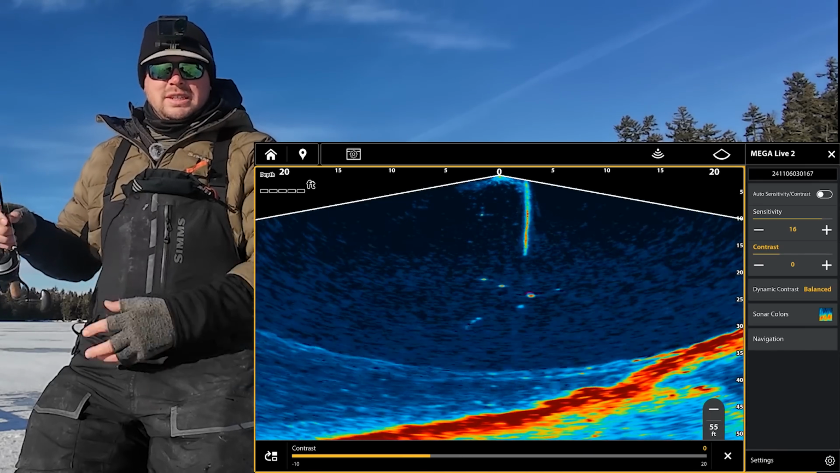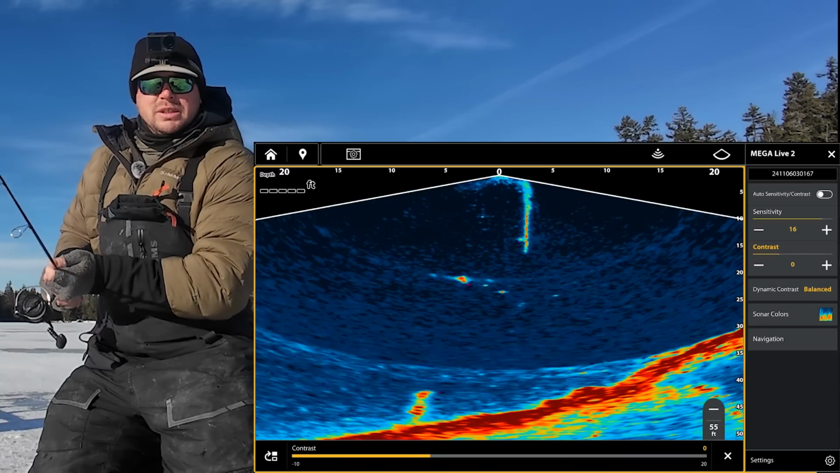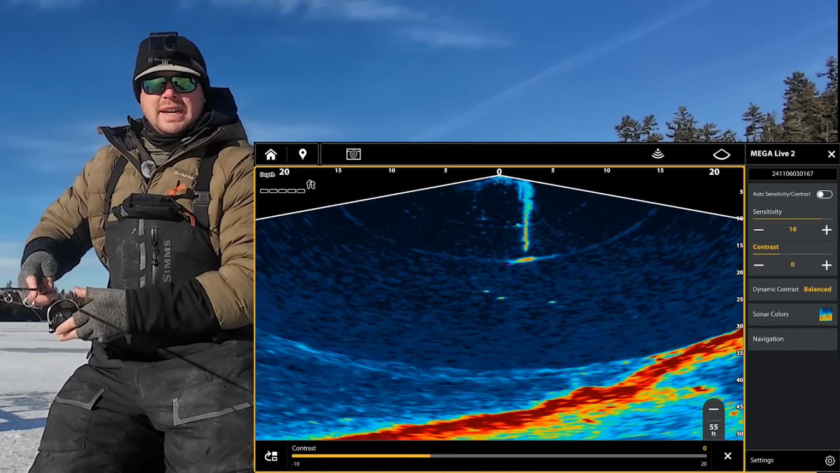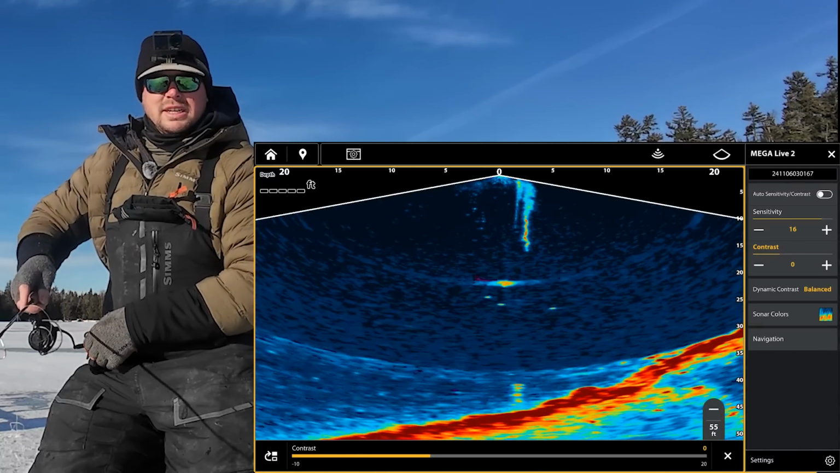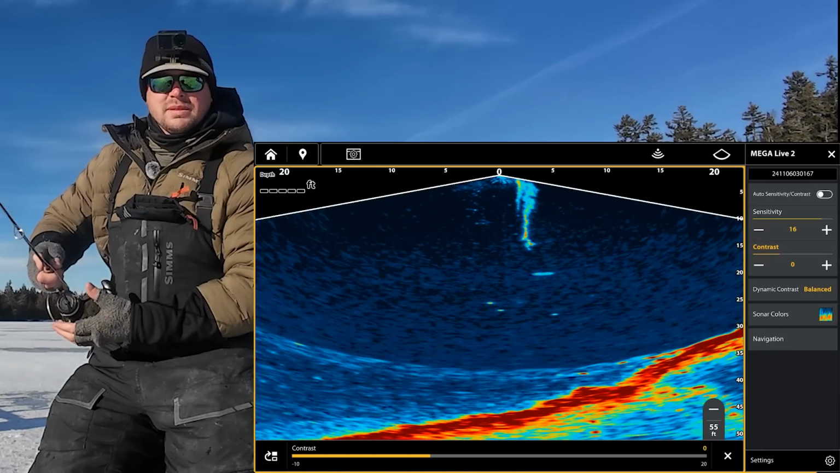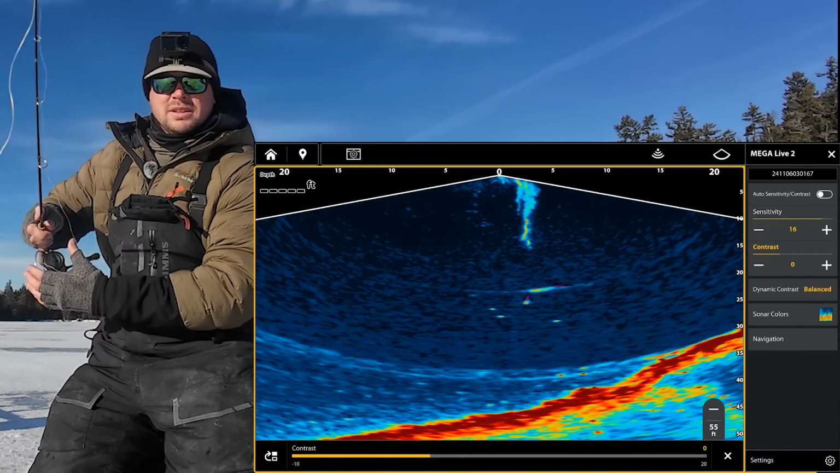You don't get that real nice, comes another one. Come on. That real nice, crisp, clean picture. But you can see a little bit more of what's going on. Look at this guy. He likes it on the fall.